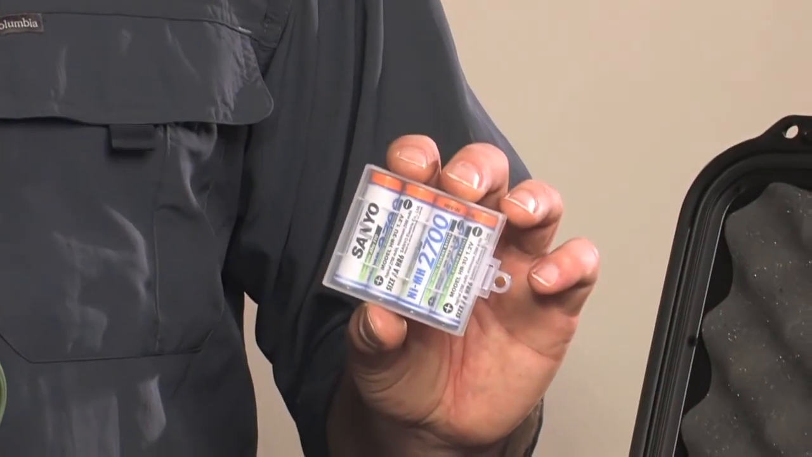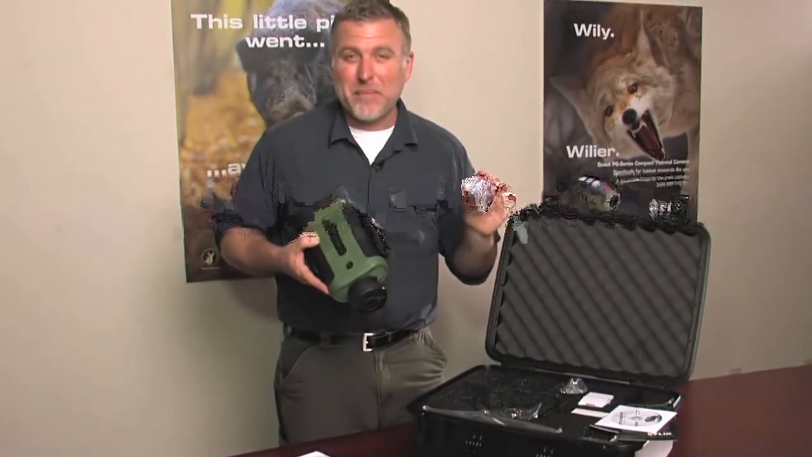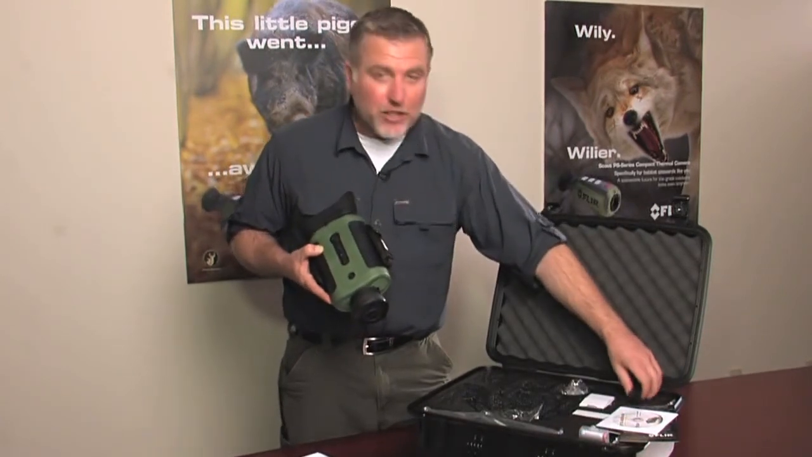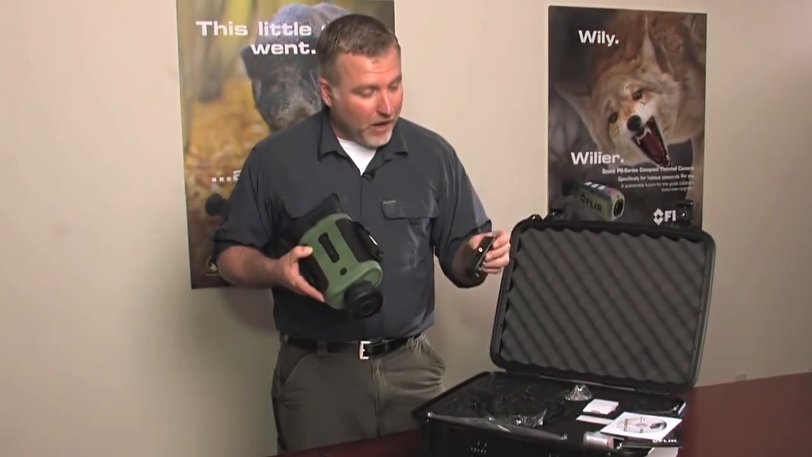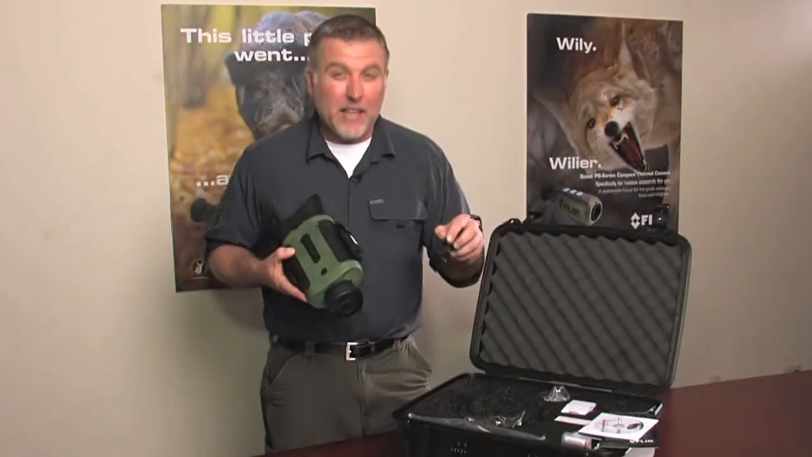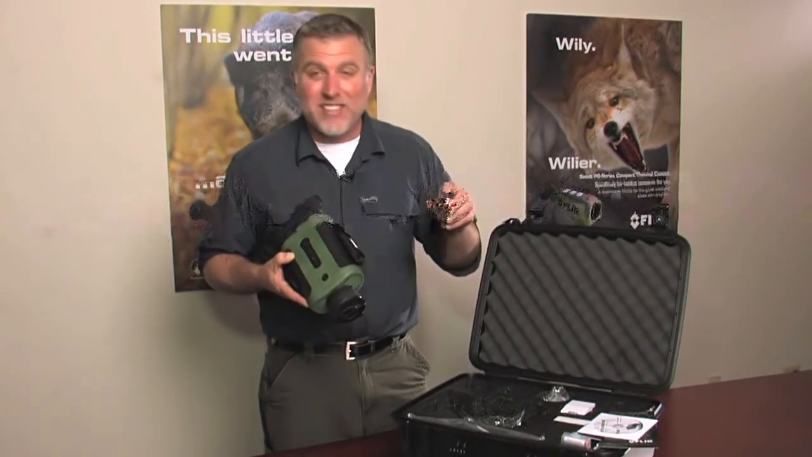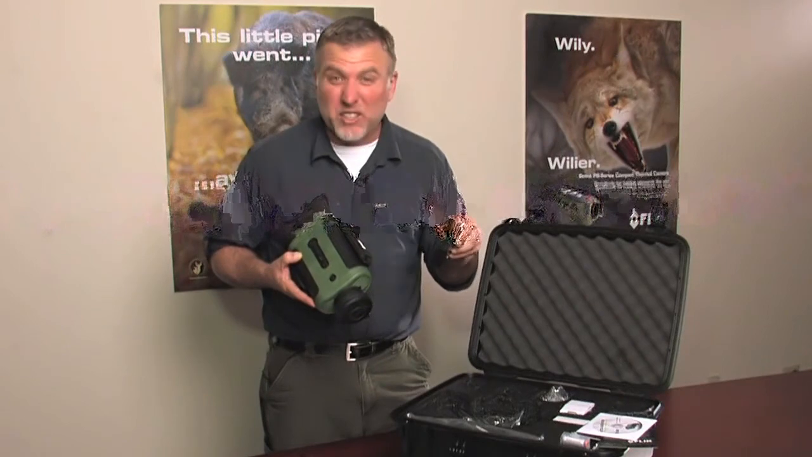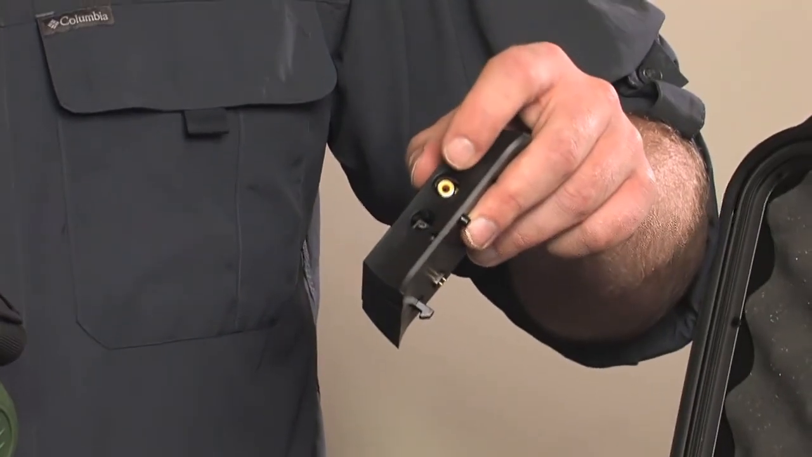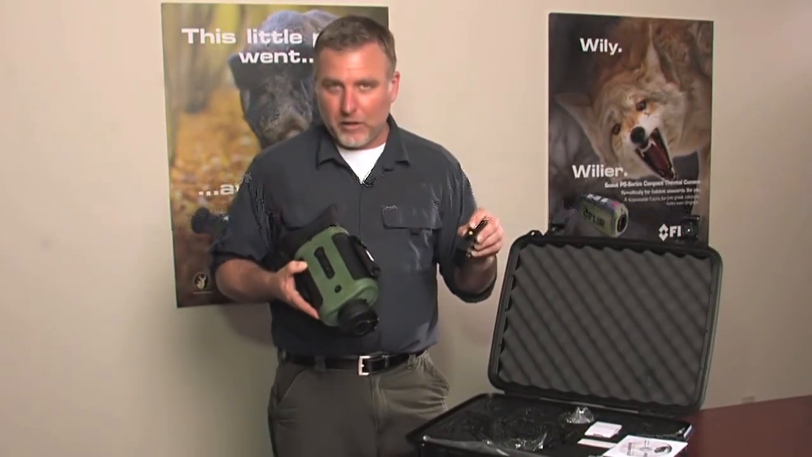Included with the Scout are these nickel metal hydride rechargeable batteries. These are great because you don't even need to take them out of the unit itself to recharge it. You can recharge these batteries by using the hot shoe. And right on the hot shoe itself is an LED that indicates when the batteries are fully charged. It's important not to store your Scout for long periods of time with the hot shoe on it, because that LED will actually drain your batteries while you're storing it. Also on the hot shoe is this video out, where you can connect your Scout to a video monitor for analog recording or just better viewing on a larger screen.